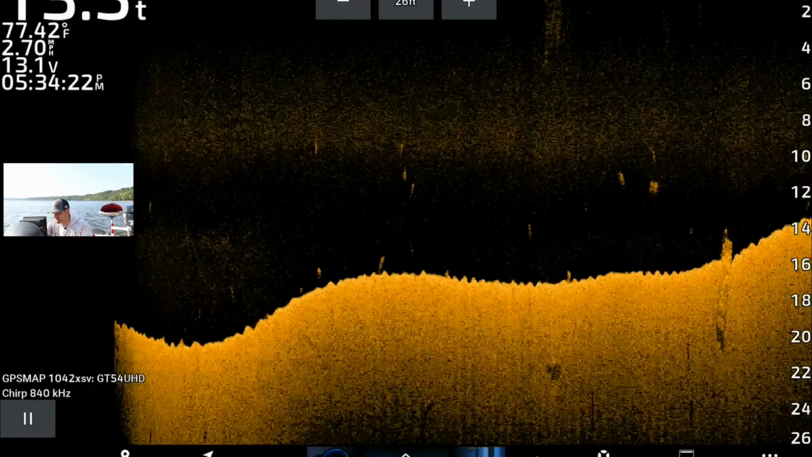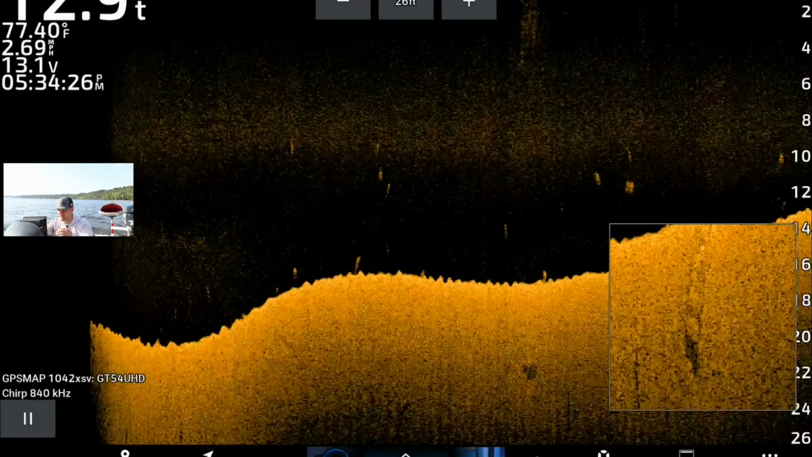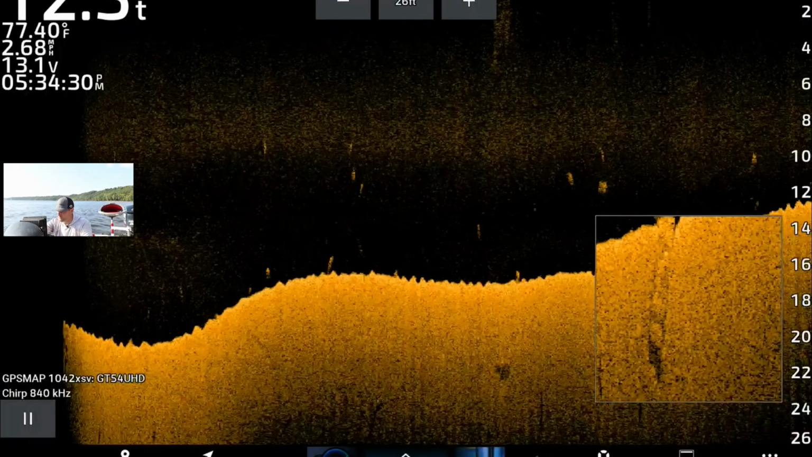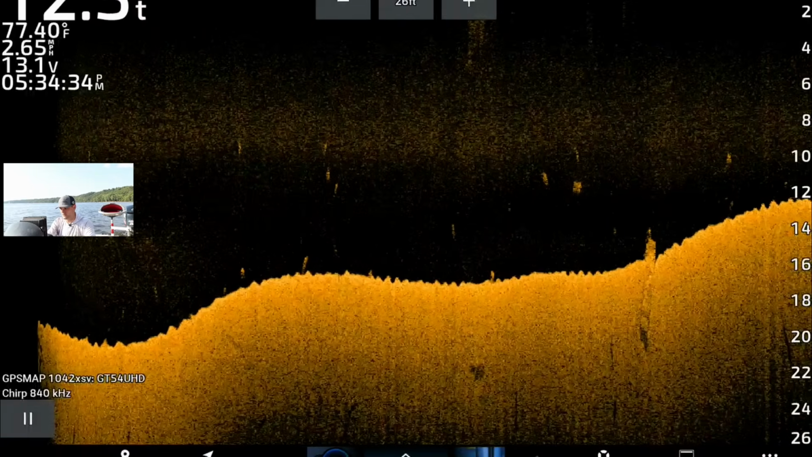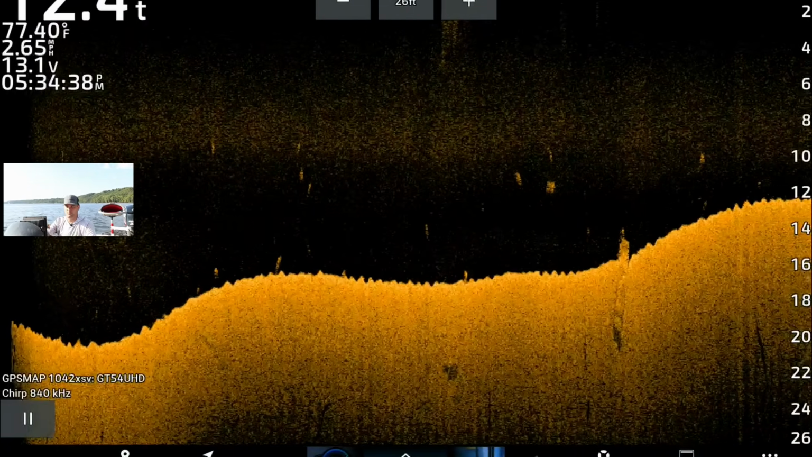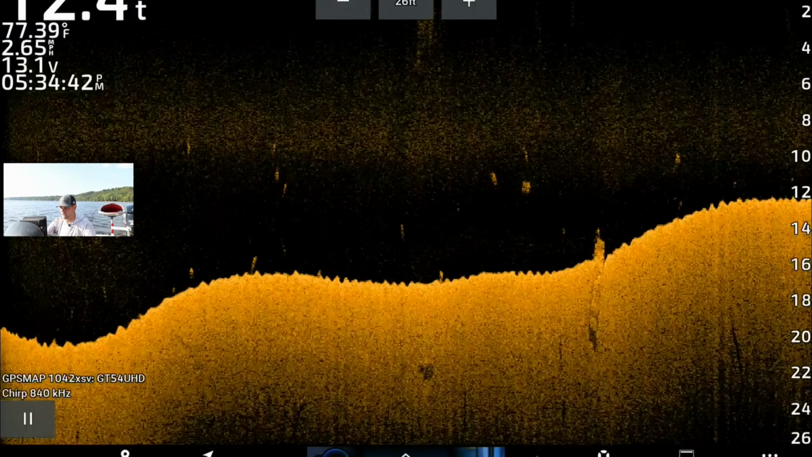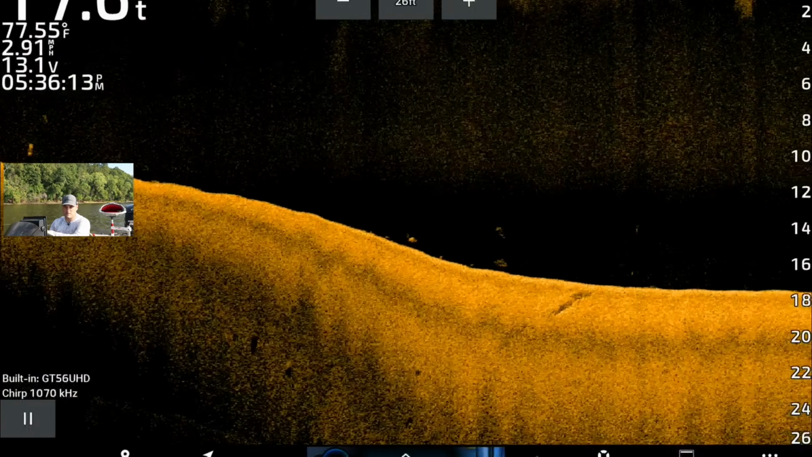gold area right there. You can kind of see there's little seats with the shadows. You can kind of see the bench seats on it. But even with 840 kilohertz out of the GT54 transducer, this is a really good clear screen. I'm going to circle back over it with the GT56 set on the 1.1, and we'll show you the difference there. All right, we should be coming up over the boat right now.